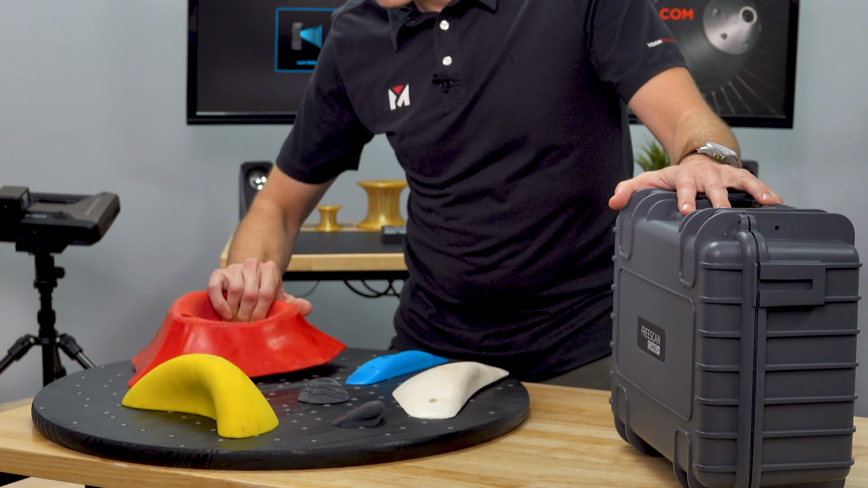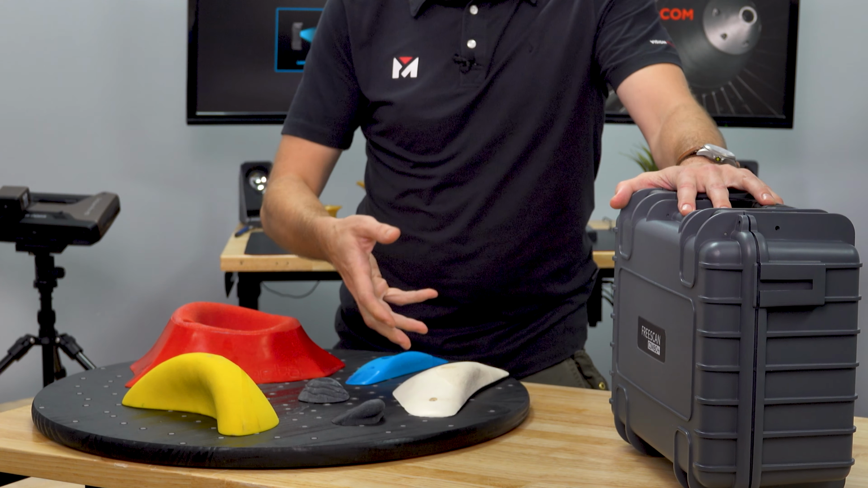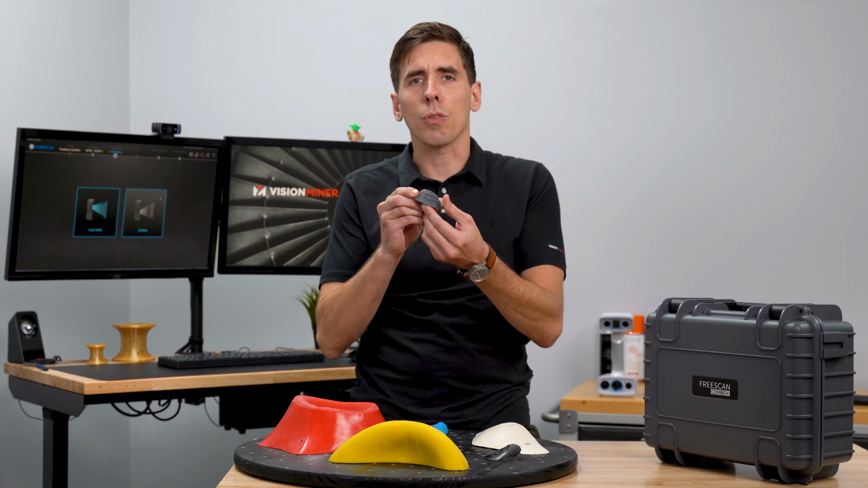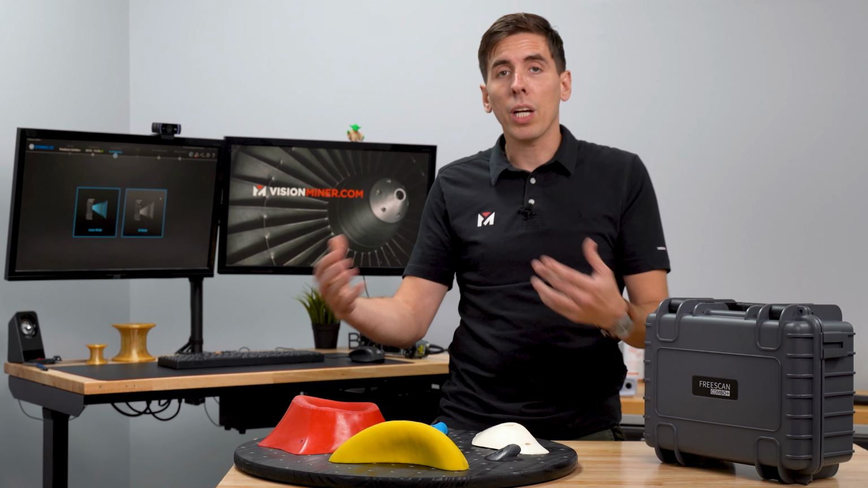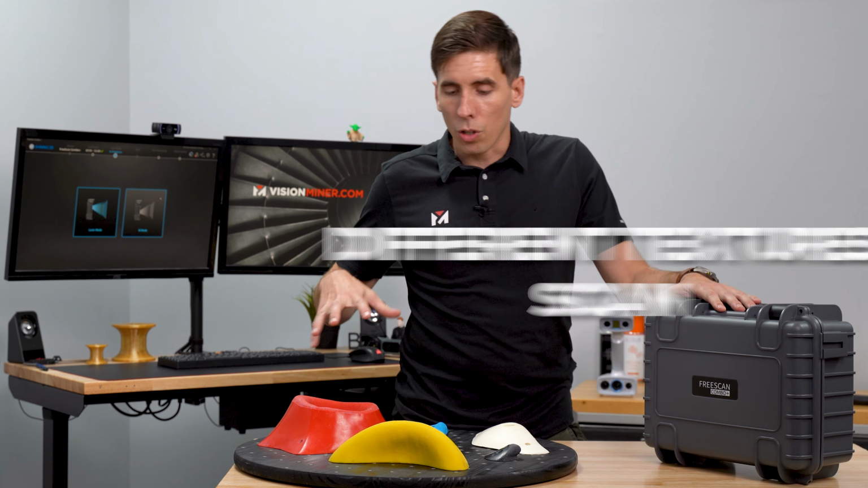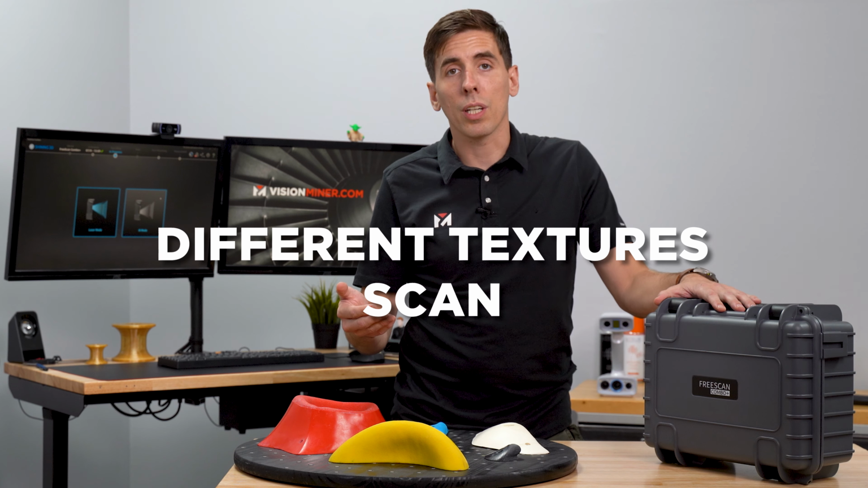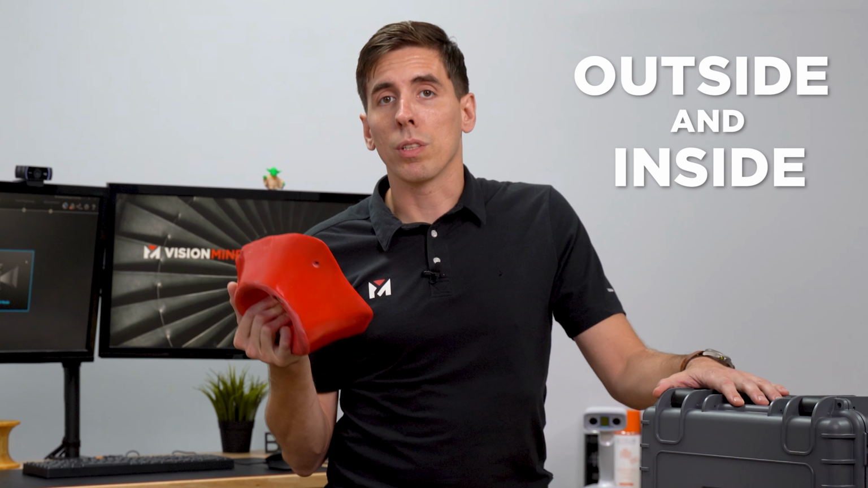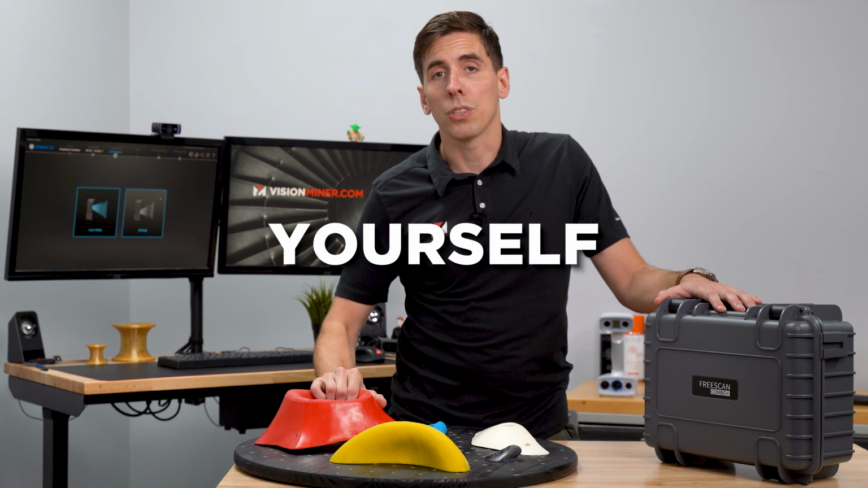Now, I've got a variety here in different colors, different surface finishes. We've got smooth, we've got grippy, we've got textured like a rock. So we'll just see a broad example of how well this 3D scanner picks up all those different surfaces. And then I'll show you what it's like to scan both the outside and inside of a hold if you were to replicate it at home yourself.